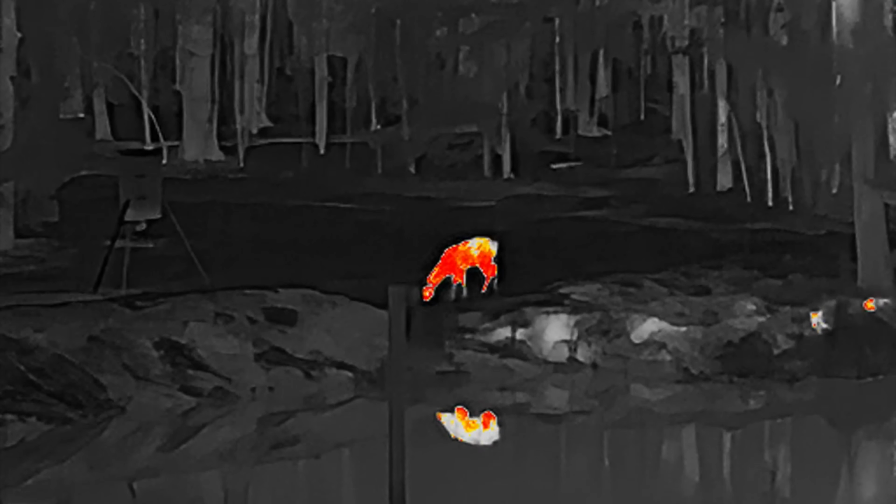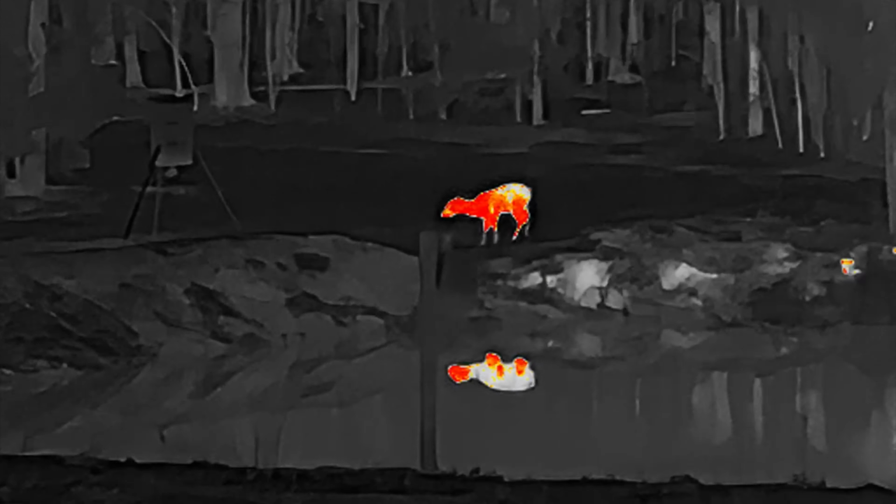This is about 55, 60 yards, best I remember, over where the deer is. And also notice that you can see the reflection in the pond. The infrared is reflecting off the water, and so you get a double image. There's also a post in the foreground that's got a fish feeder on it, so it kind of blocks the view part of the time, but you can definitely see what's going on. And there's a little zoom in.